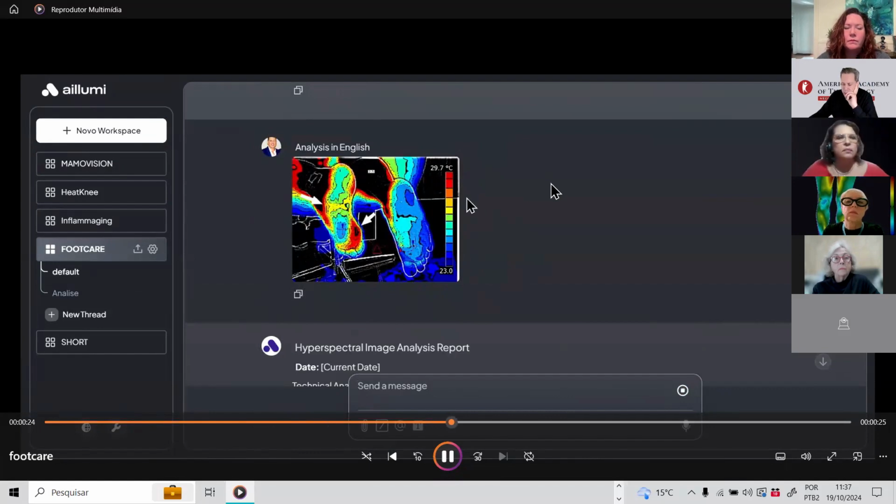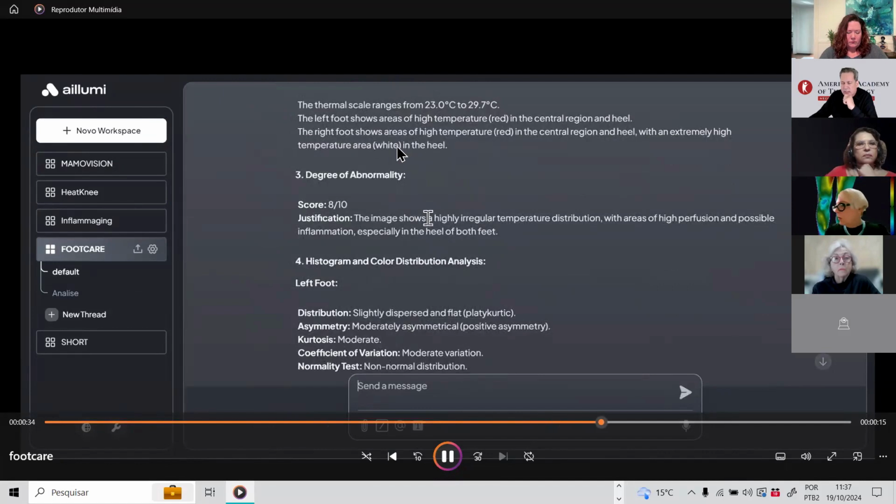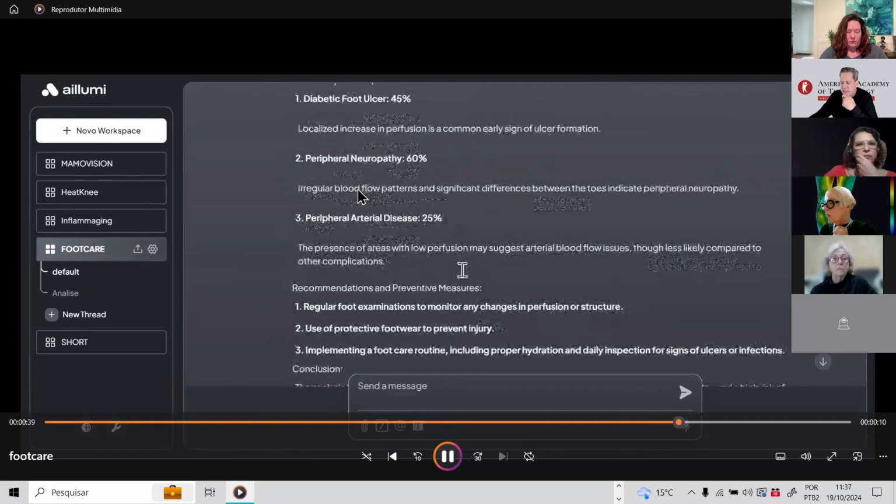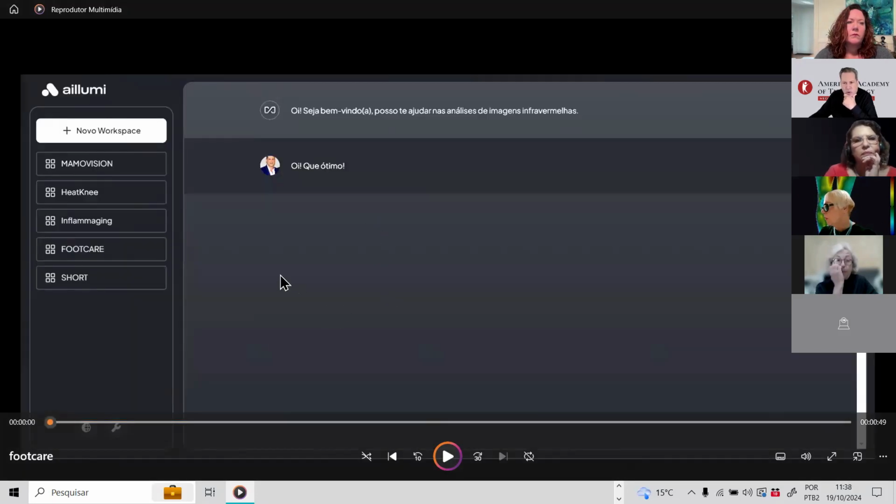And the system will recognize what is happening here. It will describe to you in real time, in two or three seconds, what's happened. Measure the temperature, the distribution, to say if there is a risk of ulcer or neuropathy or peripheral artery disease. This system is based on 1 million images from my data bank. It's not open. It's closed, a specific access for this,